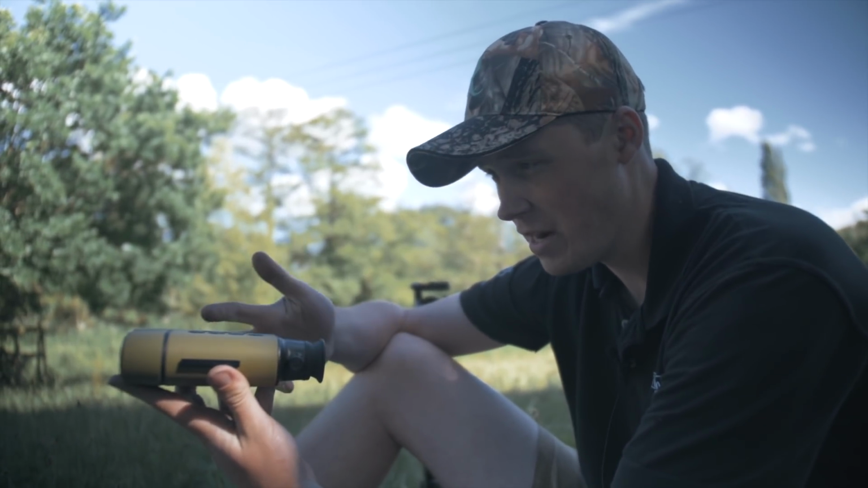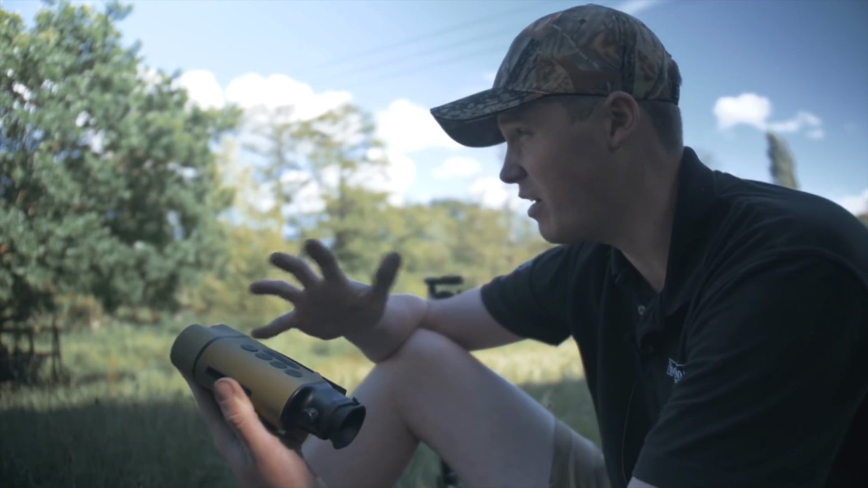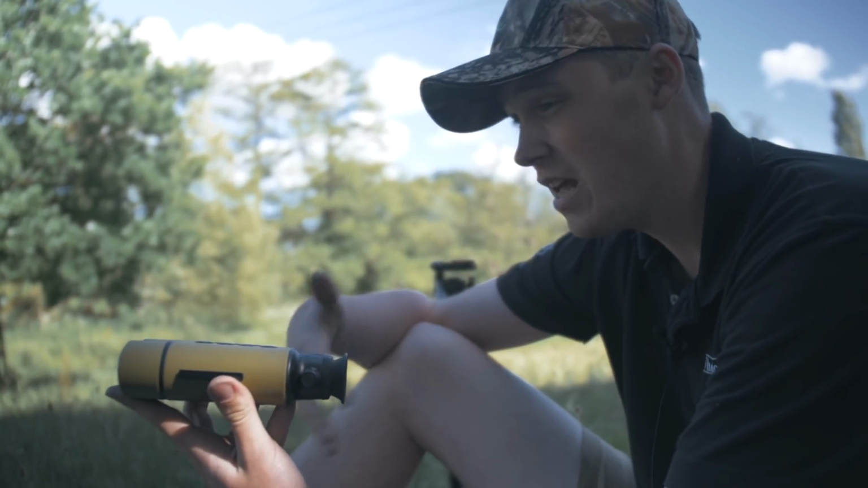So I've had this for a week now. I've lent it to a couple of friends to take out and field test and garner opinions from a wide range of people. Before we get into what I and other people have thought of this, let me show you what it's capable of. All right, so we're currently on IR channel, which is thermal.